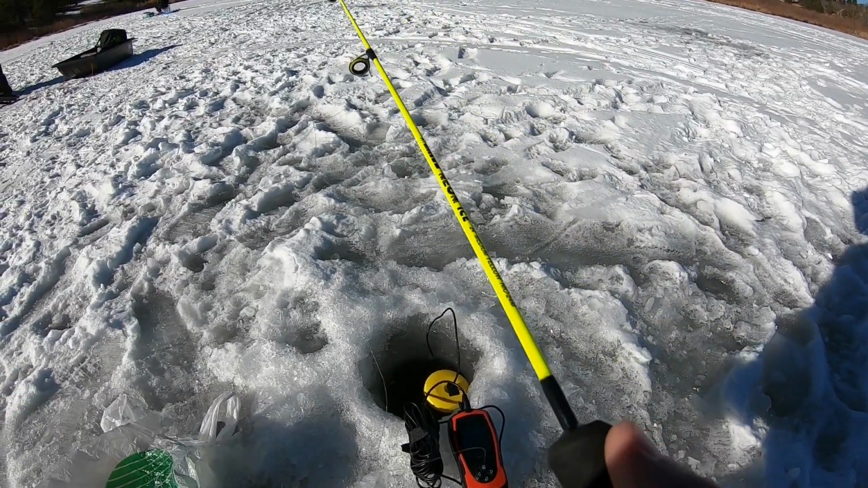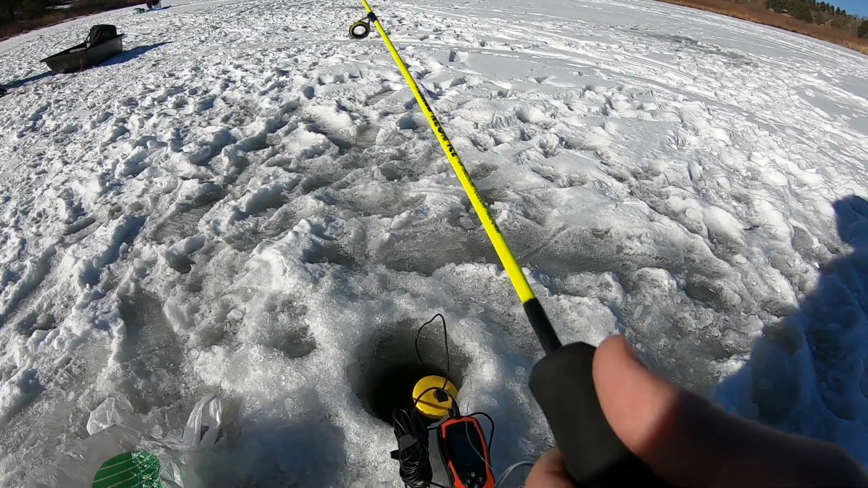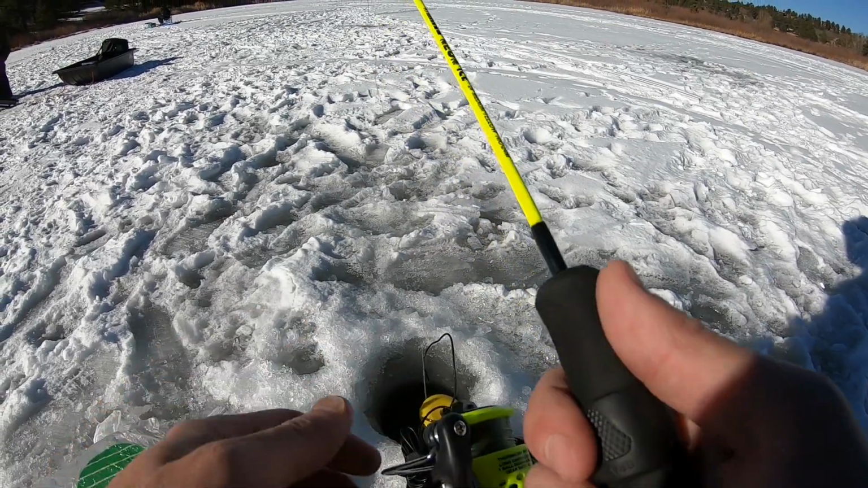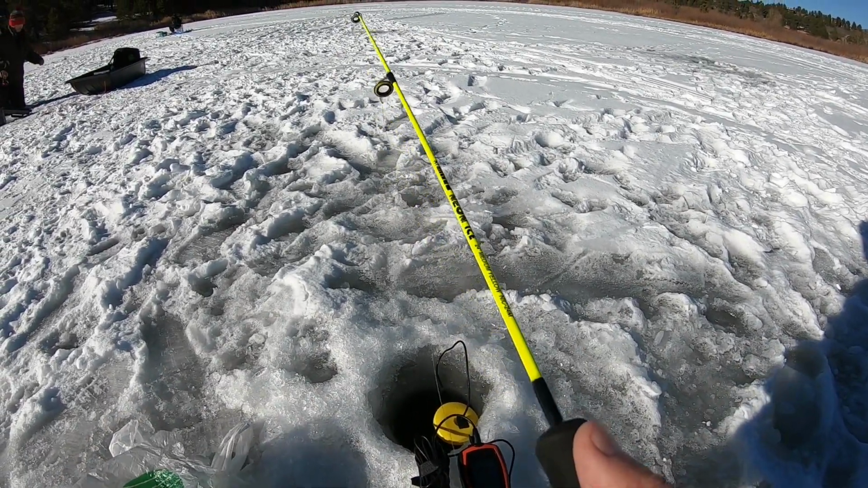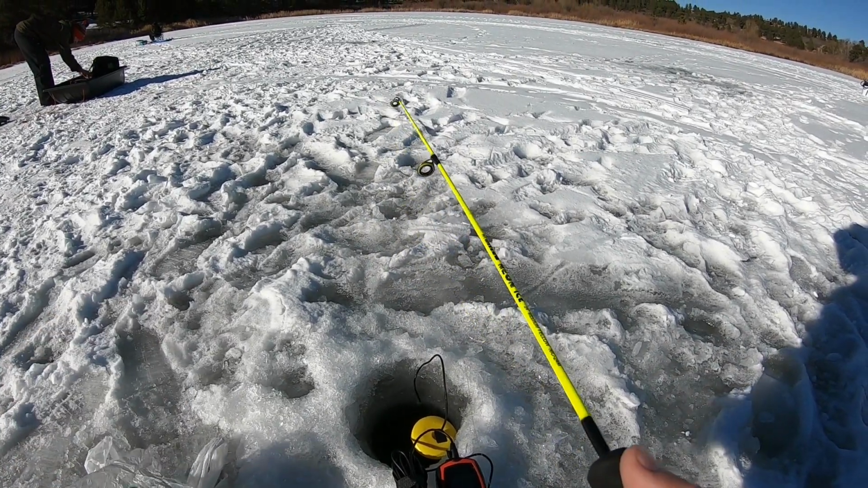Alright guys, I've got marks on this flasher. The only thing is I can't tell if they're actually fish or if maybe I have the sensitivity too high and it's just vibration. I'm really not sure. If it's fish, I've got quite a few marks down there.